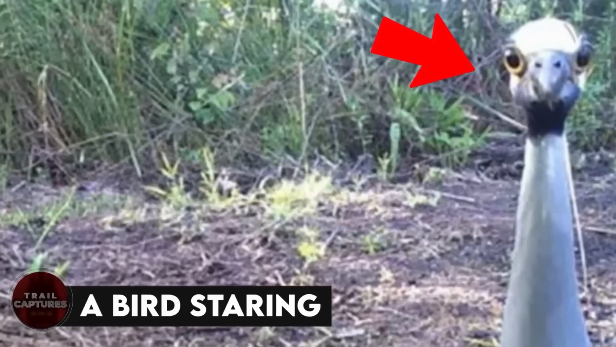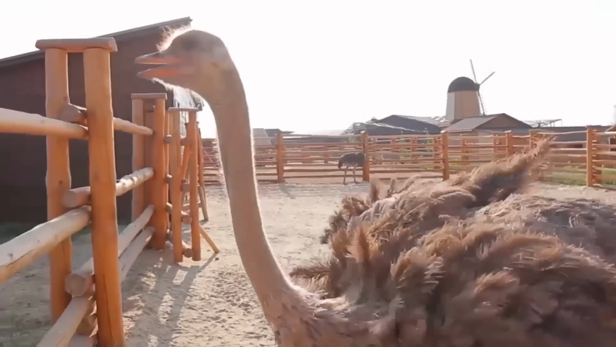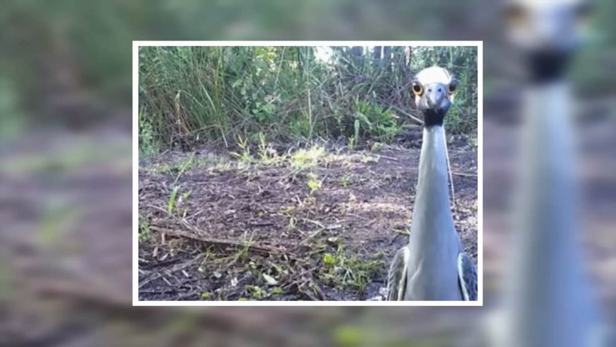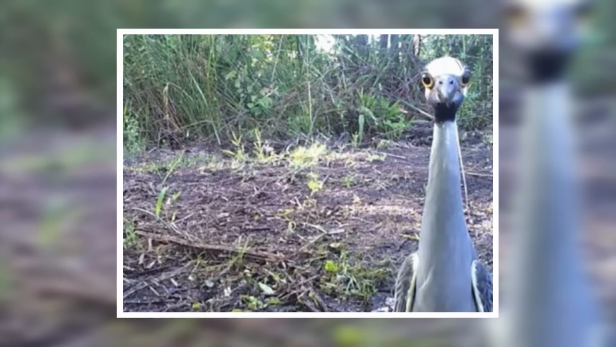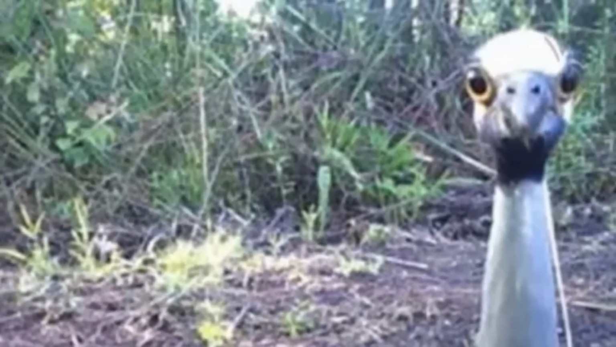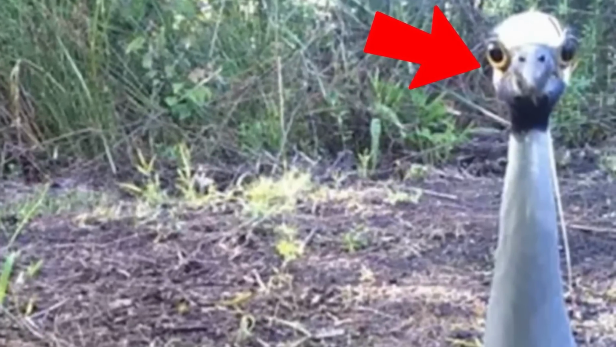A bird staring. Like ostriches and other long-necked creatures, this bird doesn't scare easily. So, when he noticed that something was off, he took a menacing stance and decided that an eye-to-eye confrontation with the camera would let everyone know who's the boss around this neck of the woods.